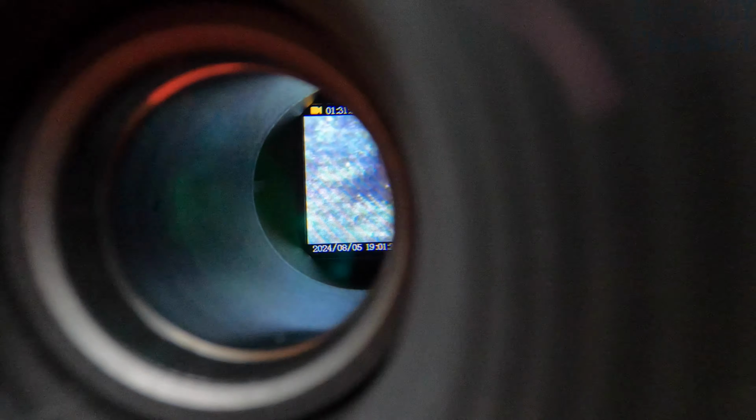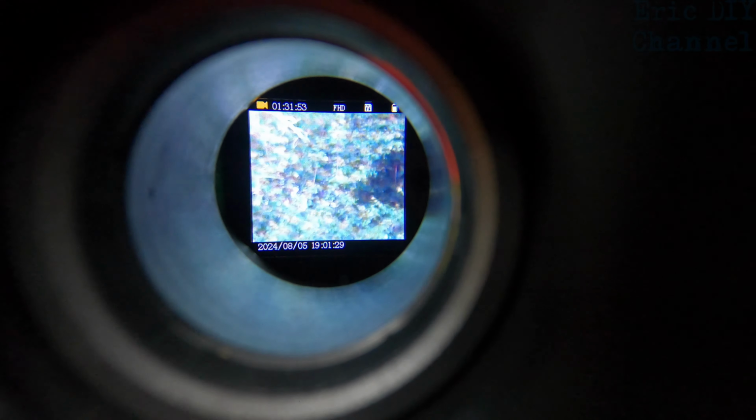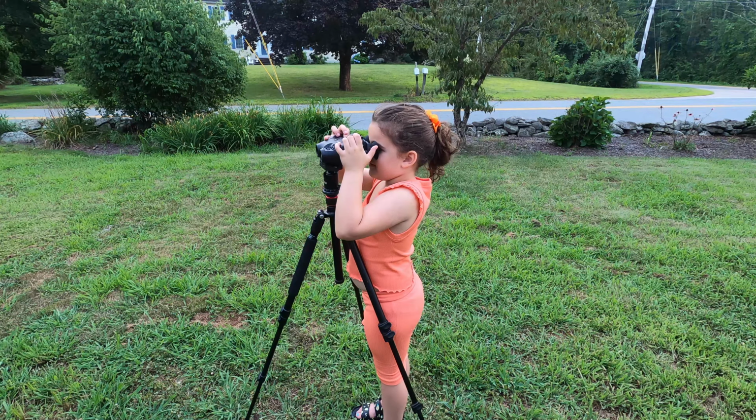You can rotate it left and right, but you can see that the screen has very good quality during the day. Again, this is probably the lowest resolution you're going to get. Might I also add that the N4s are family entertainment here as Maddie is using them. We have it loose on the tripod to move around and be able to look around.